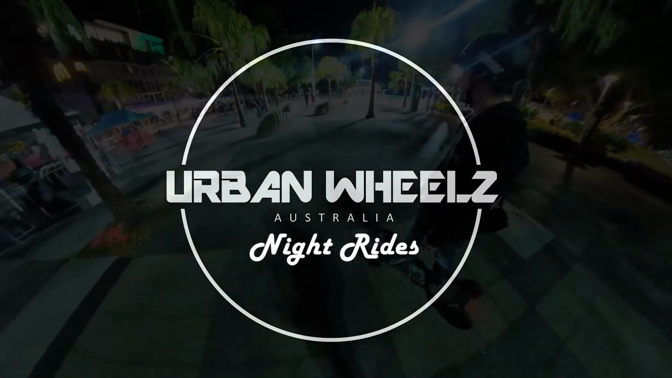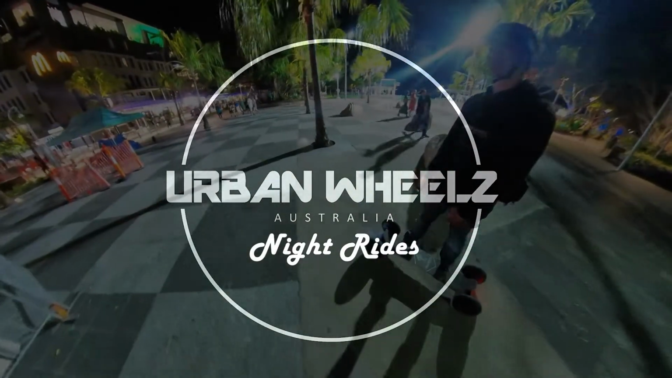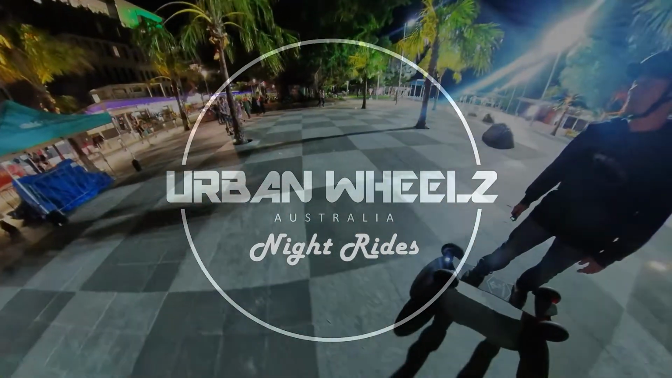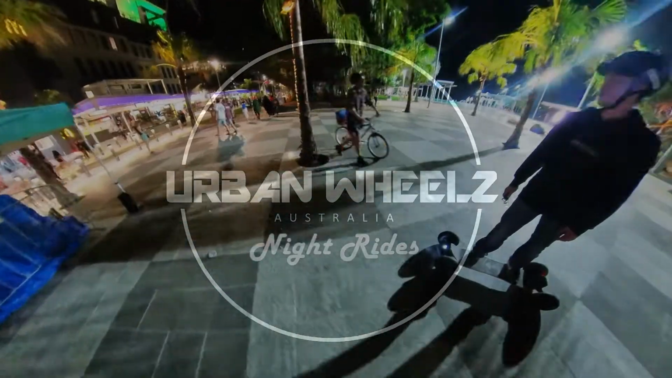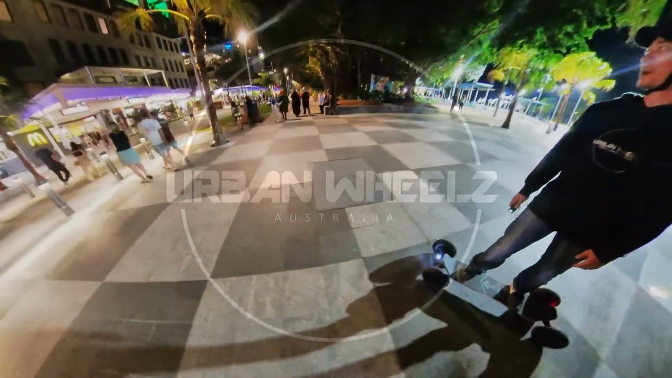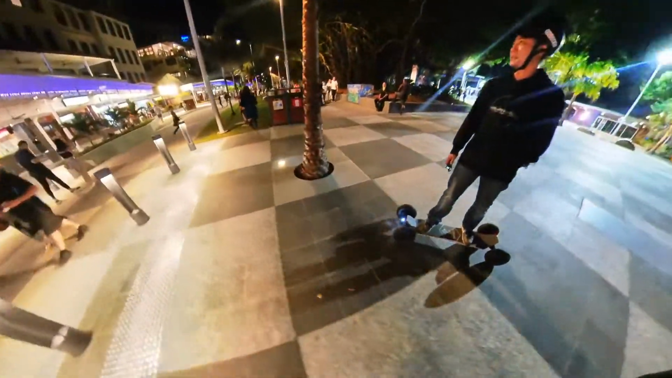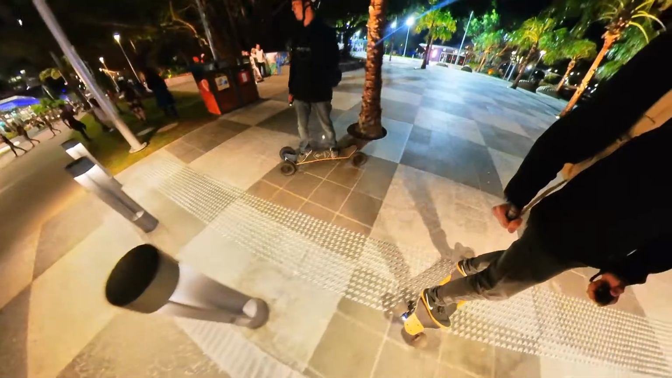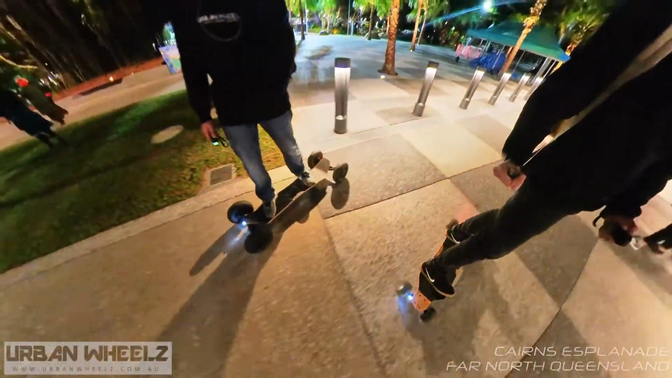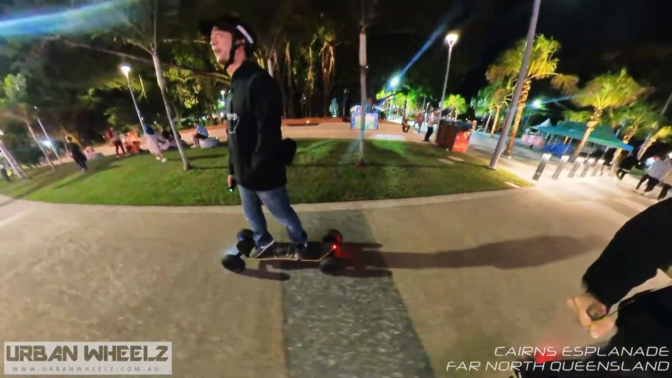As you can see, we are in Cairns, the esplanade. They've actually just cut off this road here because they've rebuilt it. I'm not too sure if it's going to be a pathway or an actual road, but it is open to pedestrians and no cars. So we're going to go for a bit of a skate through here. On the Tranzite today, all-wheel drive, and the good old trusty Exway, the Exway Flex.